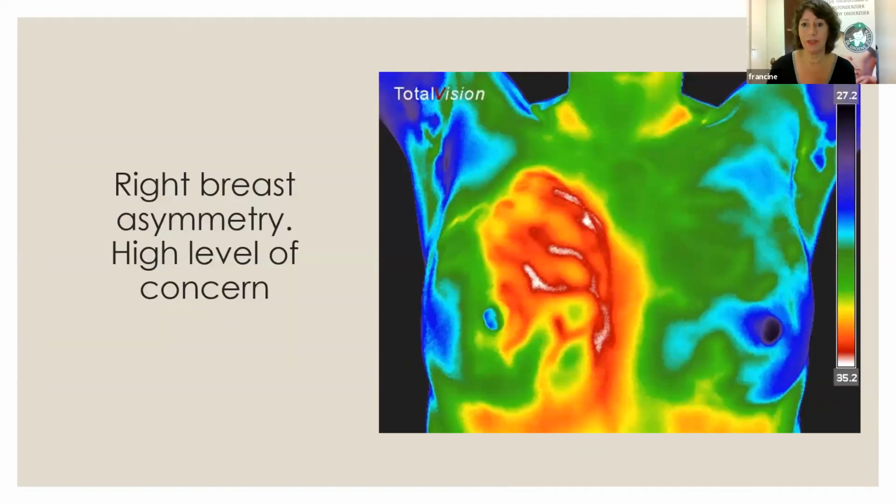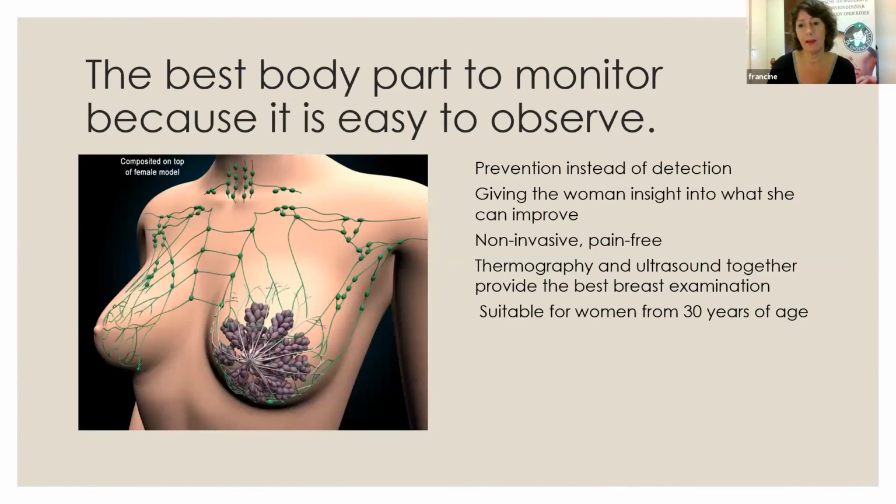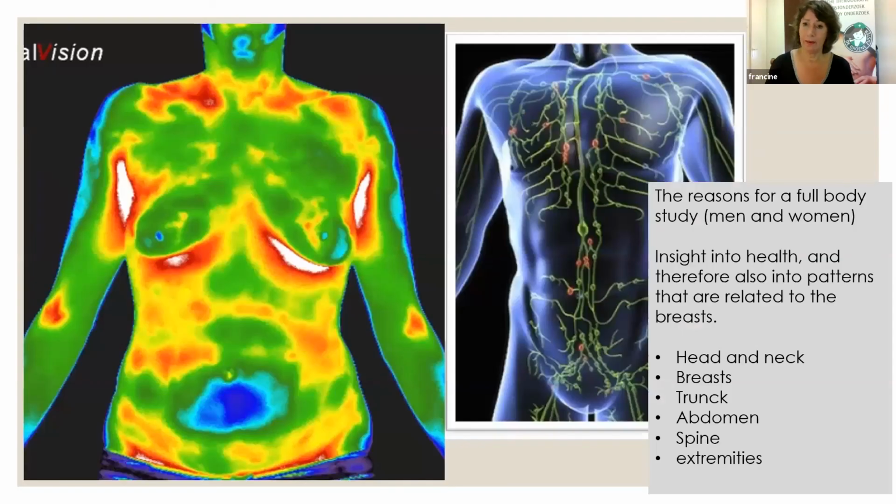Yes, absolutely. This is what we see a lot of the time. That's why I emphasize doing a health body check, a full body for the first time, because what we see is some kind of an overflow in the lymphatics if the body is not able to get rid of all the toxins. So if there's an imbalance in the microbiome in the gut, or the whole intestinal tract is not functioning well and not able to get rid of all the toxins, then it will overflow into the lymphatics.